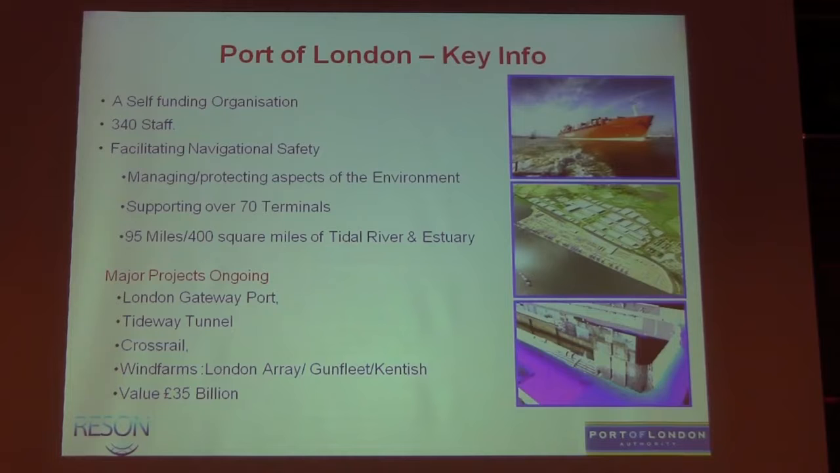We're lucky in these recessionary times, which are affecting the income to the port in some ways, that we have a lot of major projects going on, over £35 billion worth. The Olympics was on there, and that finished this year successfully. We had some involvement in that, but lots going on, and I'm going to show you some examples of work associated with some of those projects as well.